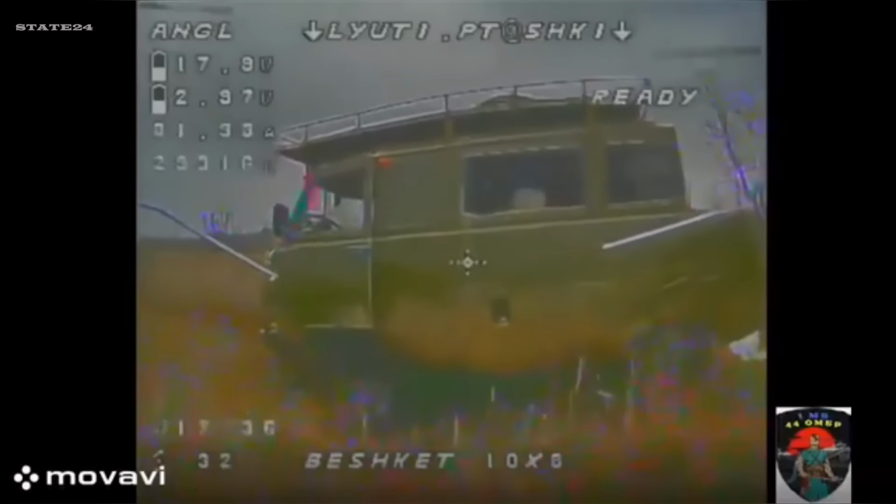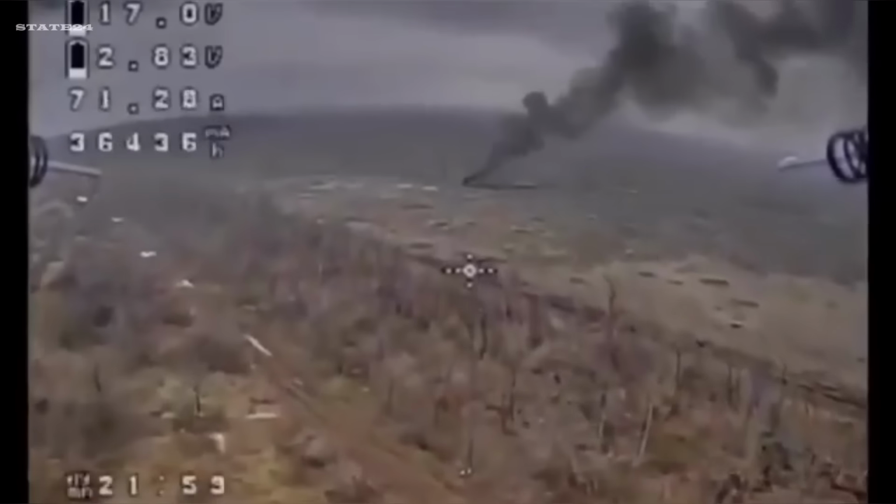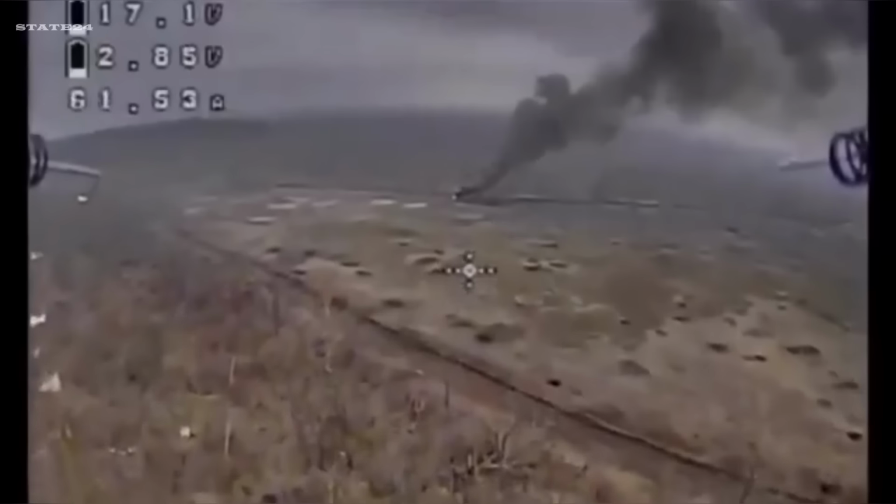Kostiantynivka has been one of the most contested areas on the entire Eastern Front, and footage like this shows exactly why holding ground here comes at such a steep cost.